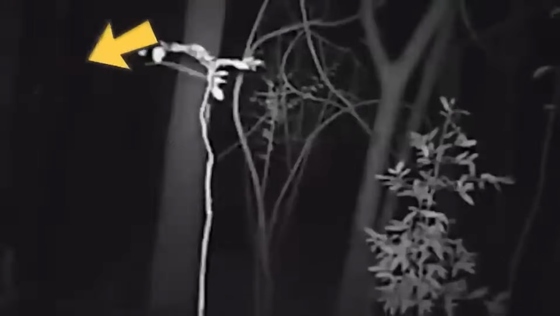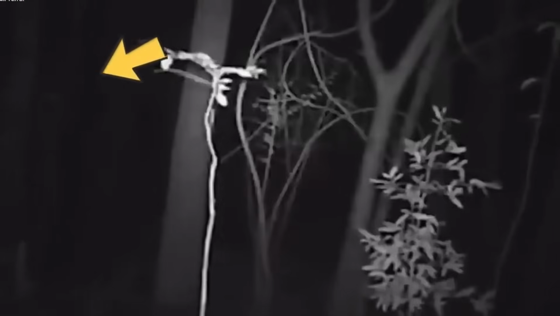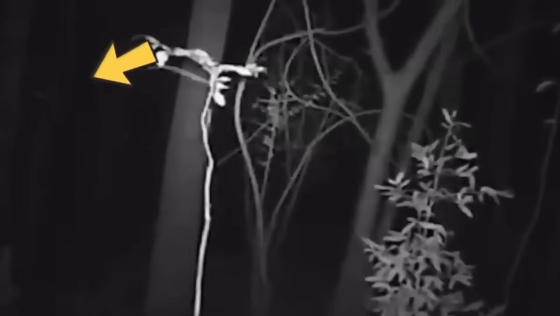Those eyes gleamed with a wicked light, and they stared straight into the camera like they knew it was being watched. Nobody knew where this terrifying thing came from. It didn't fit with the rules of the forest, like it was a ghost from some old legend. Was it a supernatural being, a leftover from ancient nightmares, or just a camera trick?